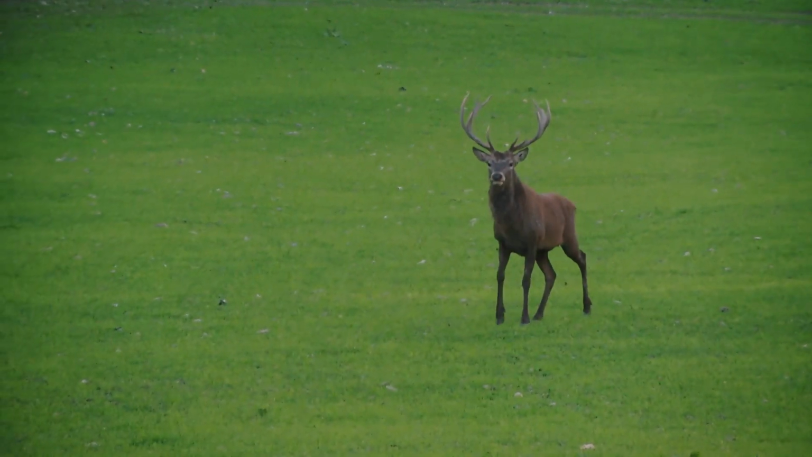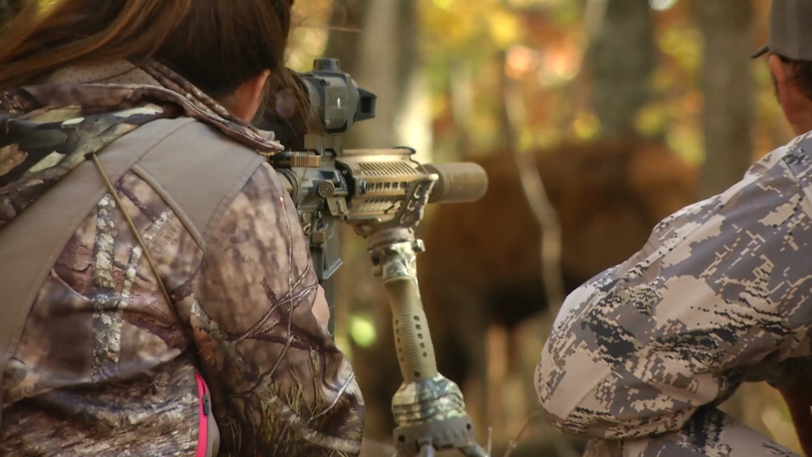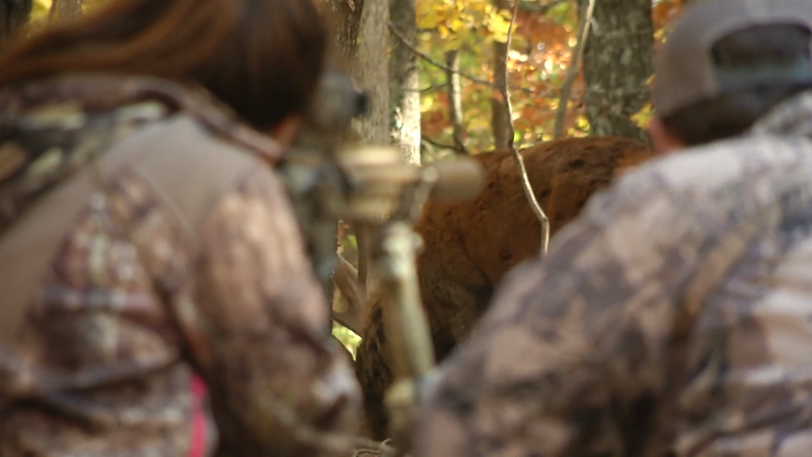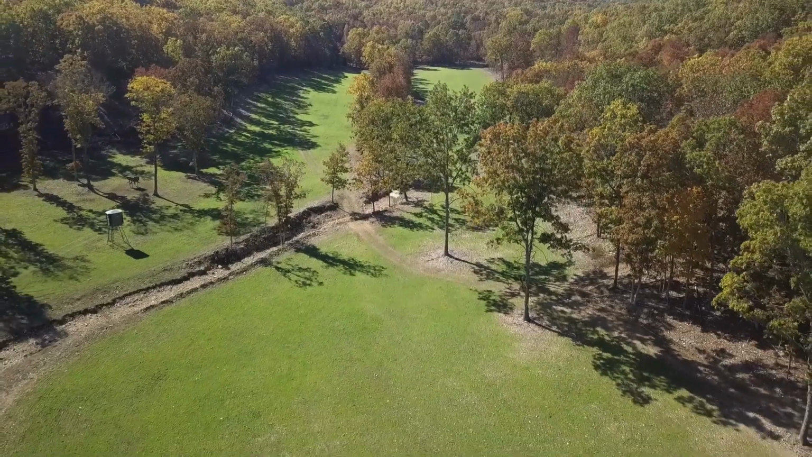So Maddie has seen a lot of different stags. I mean, she's put that rifle on I don't know how many, and every single time she does that, I know Maddie doesn't care about how big a stag she shoots. She just wants to shoot a mature animal, that's all. And I commend her for that. But here on this piece of property, they want her to shoot the right animal. And the right animal is one that's got big antlers.